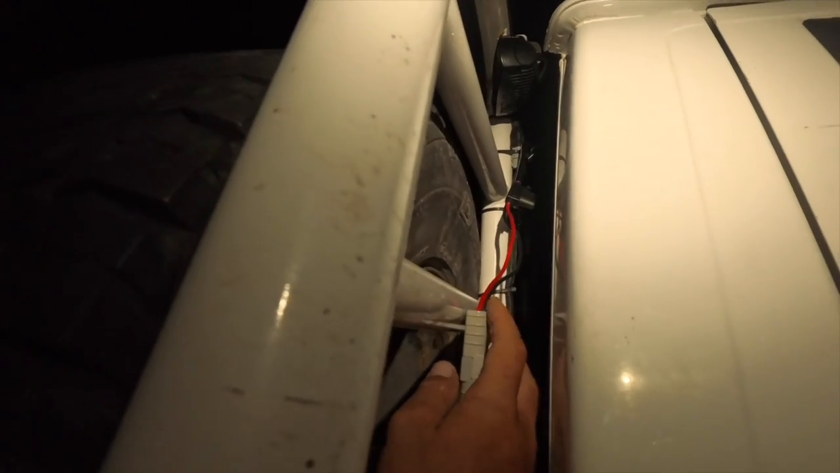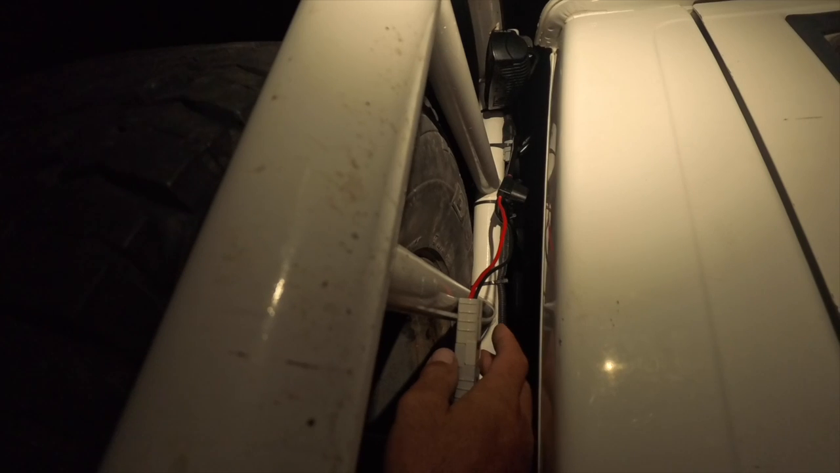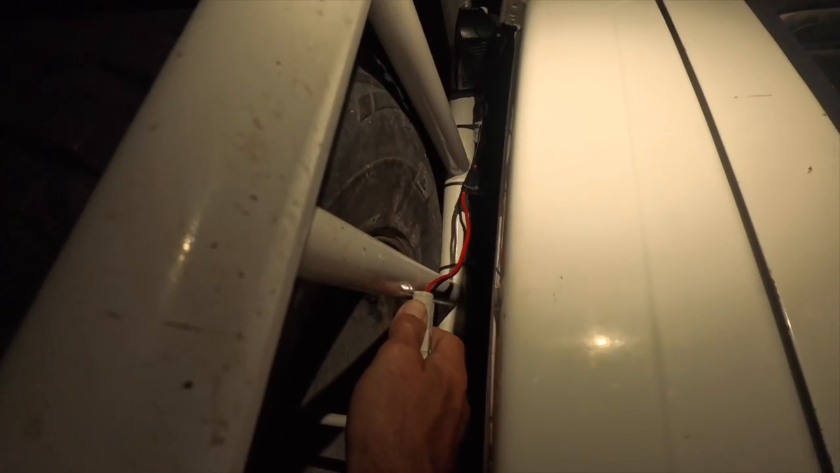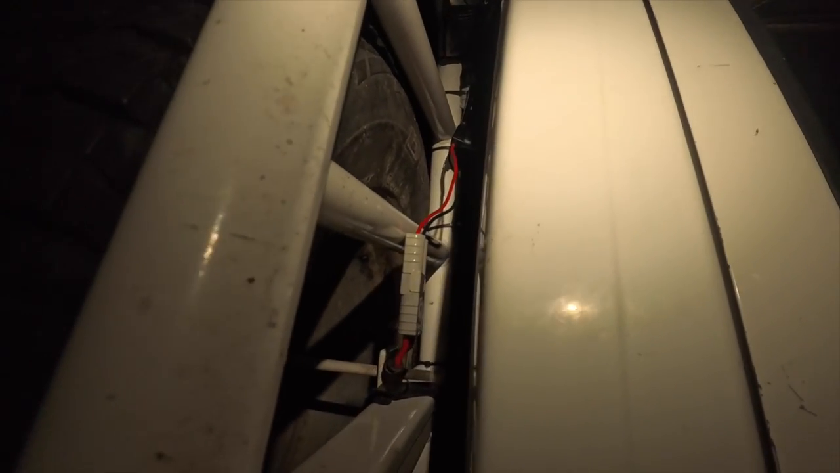So I cut the loops that normally go into a battery, because I want to have this as a portable setup. I cut the loops off and put an Anderson plug onto the end, so I can take this off and mount it on the front of the bike or any other vehicle as well. It's not fixed to one vehicle because I change vehicles a bit as I'm shooting.